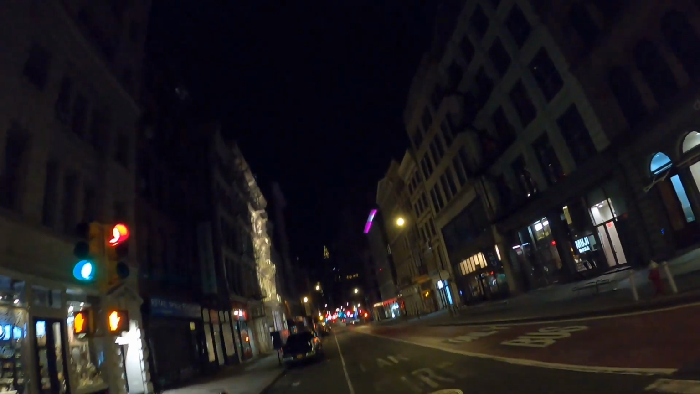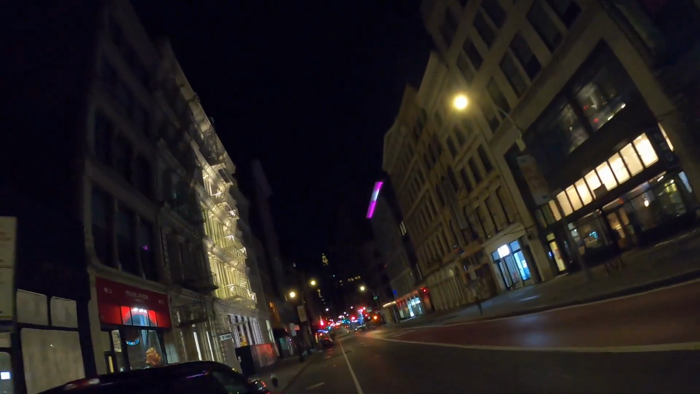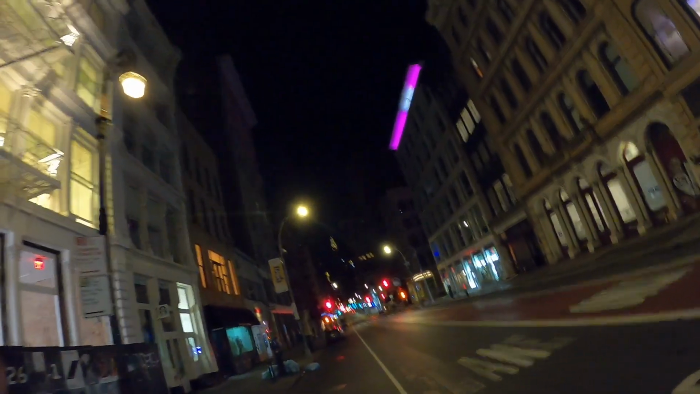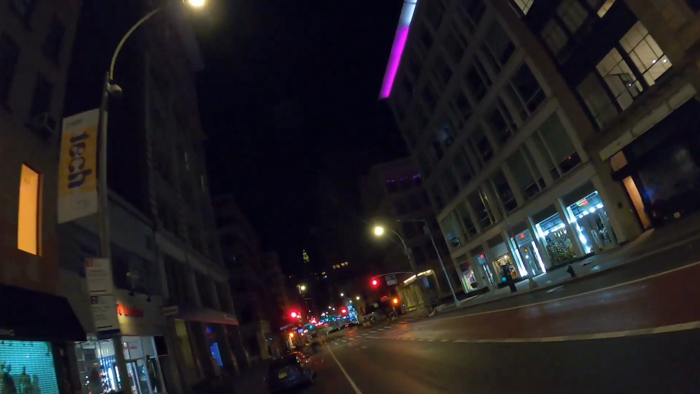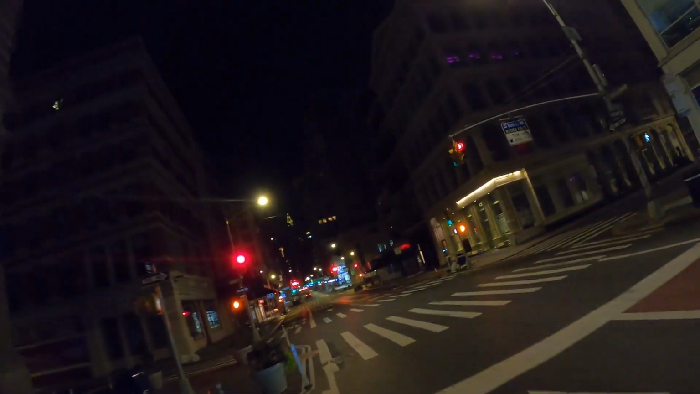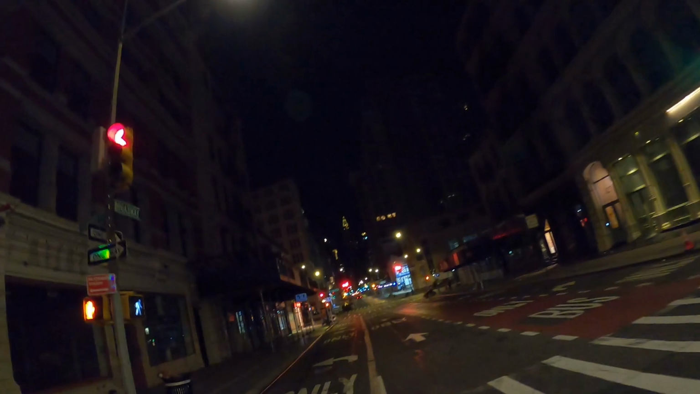I'm riding too close to the same area as I was riding before, in a way, but it's a slightly different route. I'm going to take 6th Avenue up this way from Canal Street. I'm going to go down to City Hall, then come back up, and then go across Canal Street. 6th Avenue, take a little wacky route.